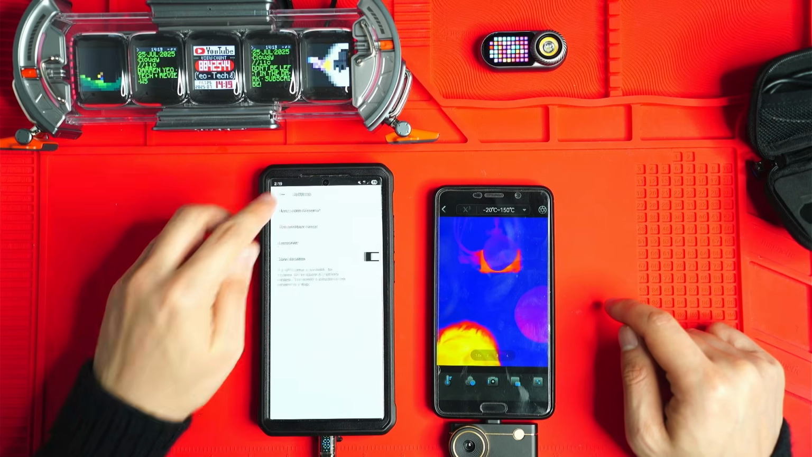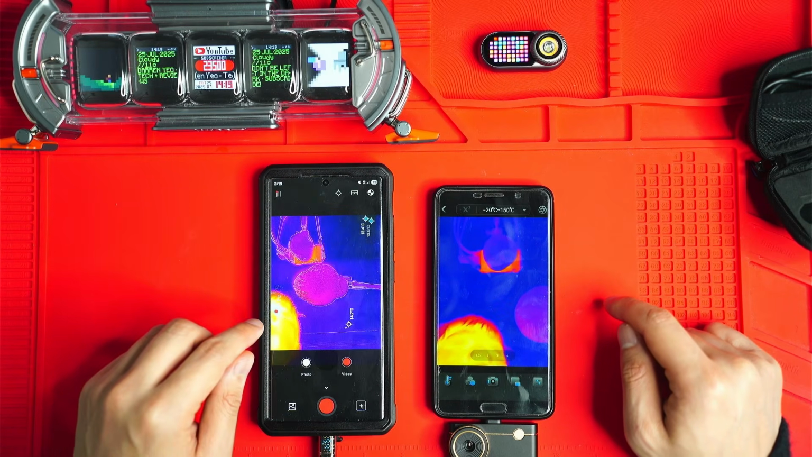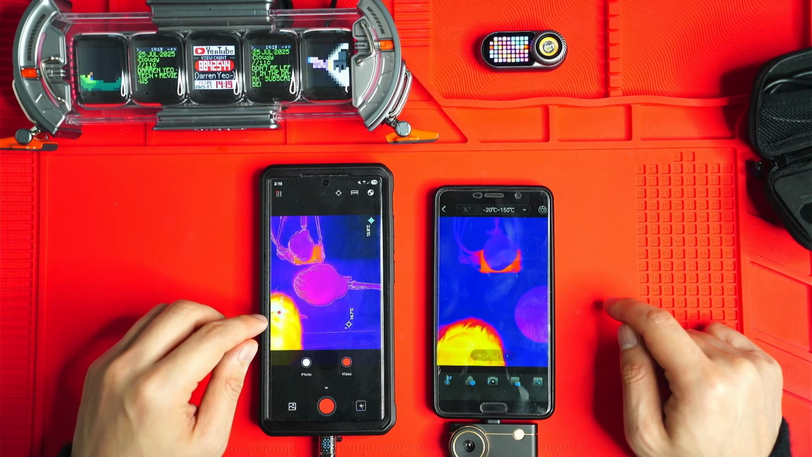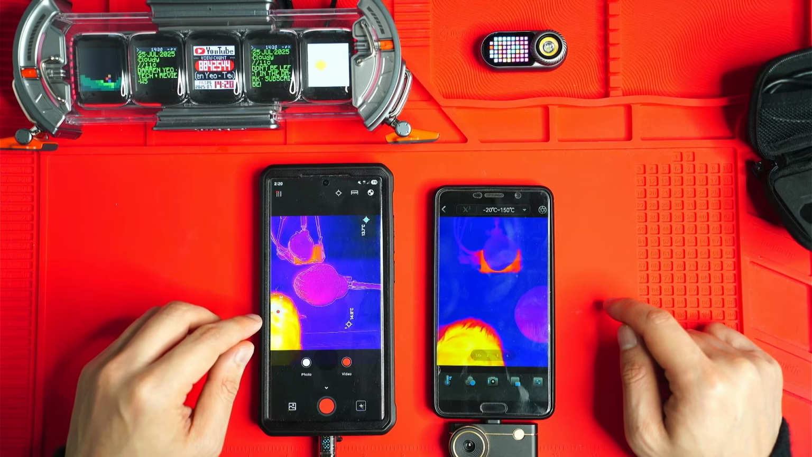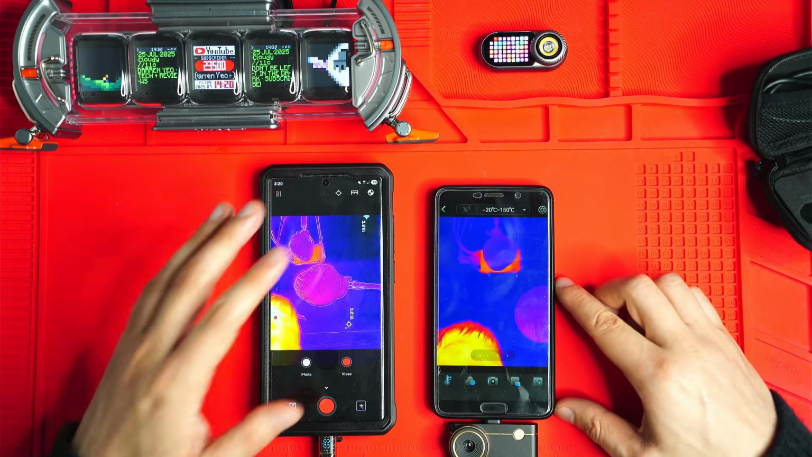So let's go back and see if it's now measuring a bit better. Should measure at 30 something. Okay, 31.2 degrees. Okay, it's a little cold, but not a big deal. It's about plus or minus 5 degrees Celsius accuracy. Now, I think that's pretty much about it with the FLIR ONE Pro app.